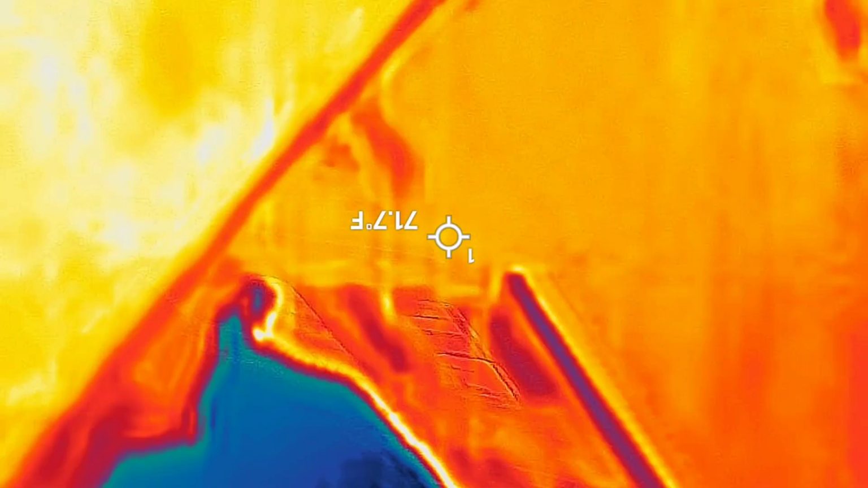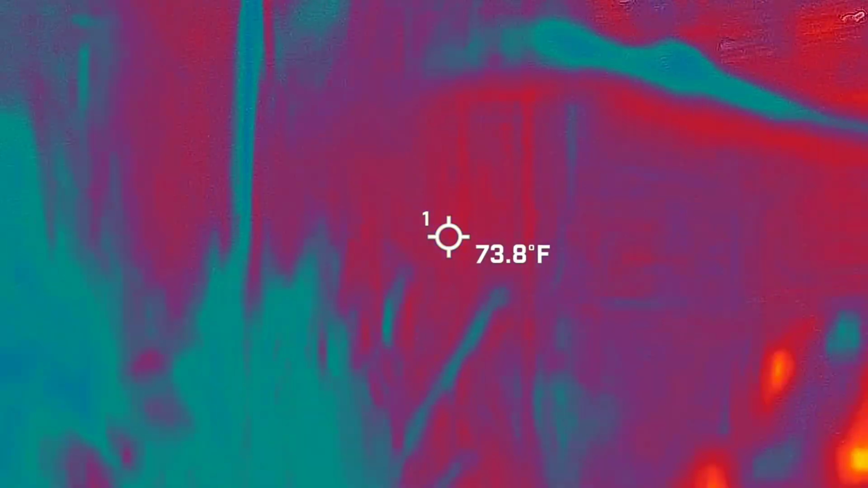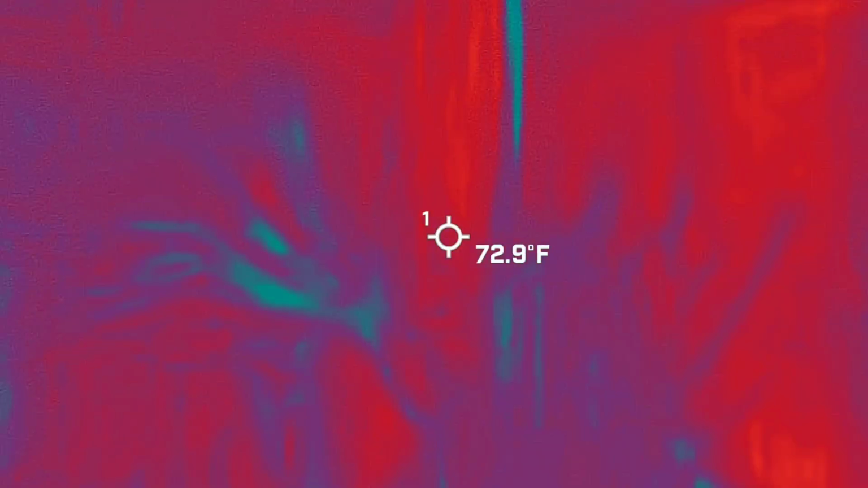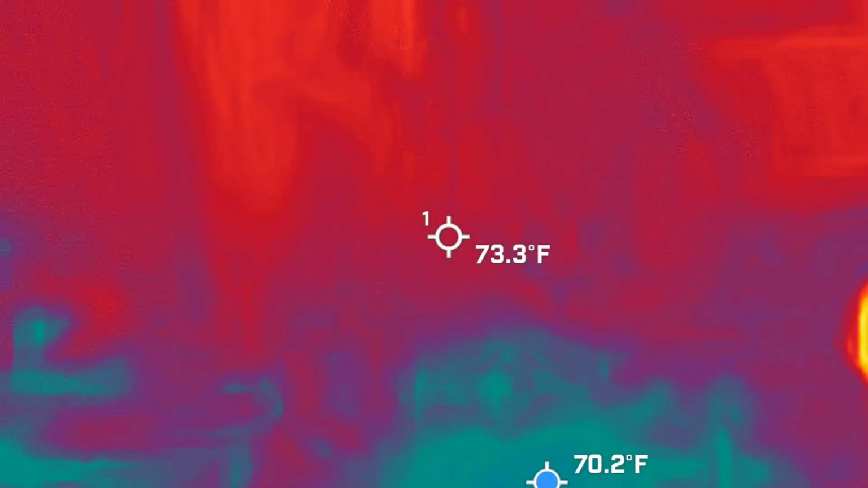It's just like a big blue blob. If anybody's on the roof. Yeah, you come over here, it's clear down at the bottom. Looks like it's all warm on the building, which tends to marry up with other stuff. But once you get to the dirt, it's really cold.